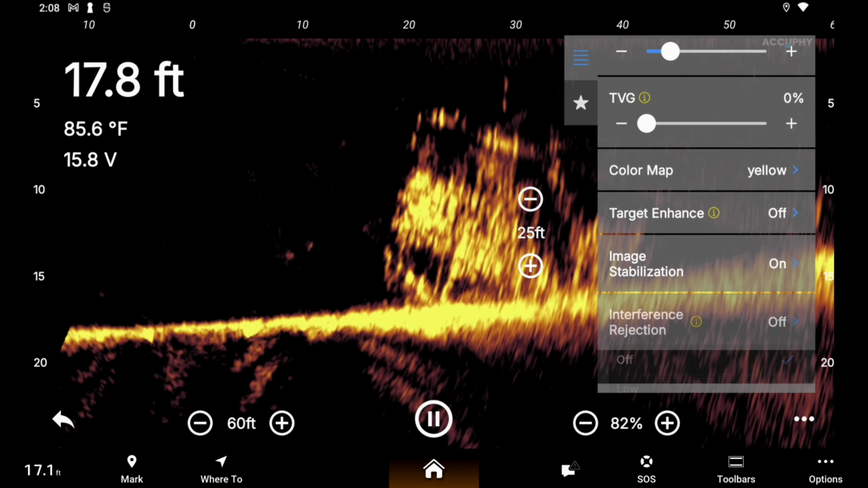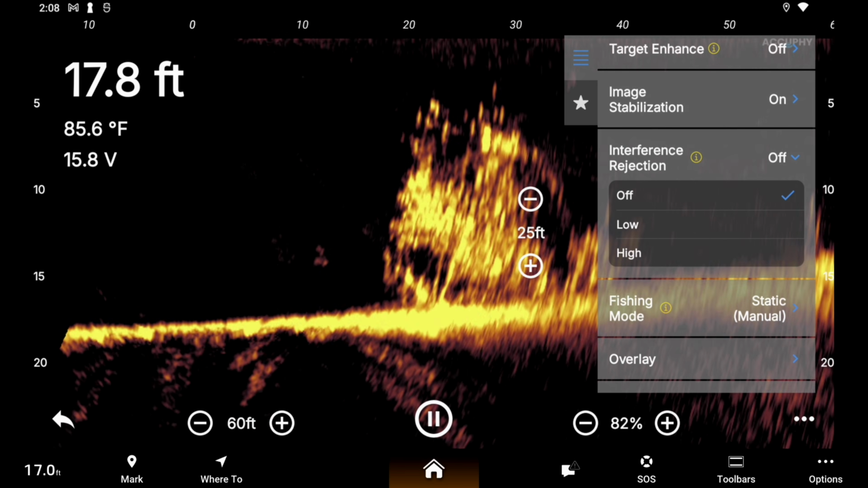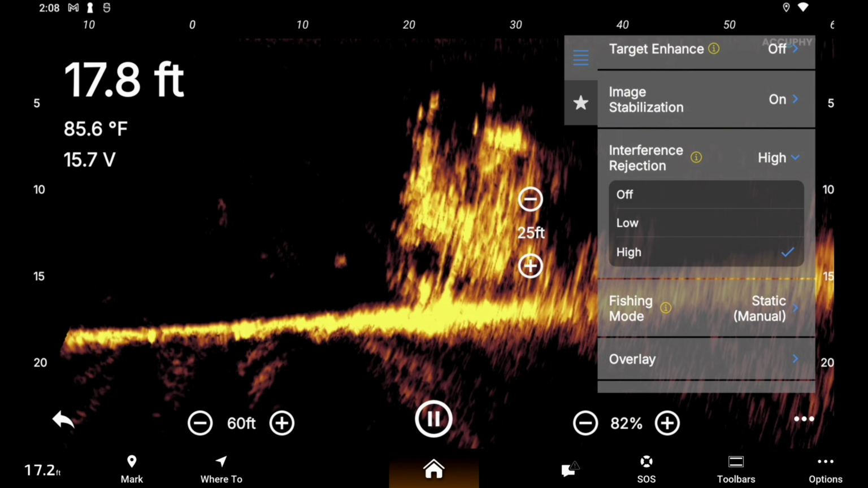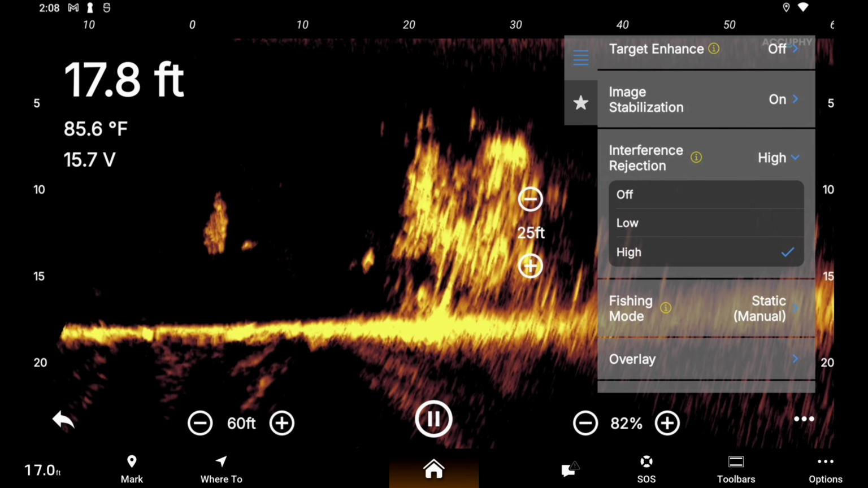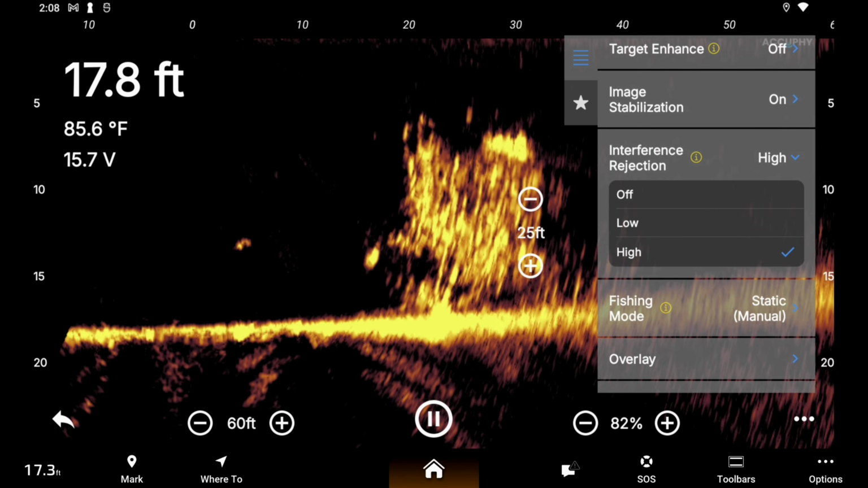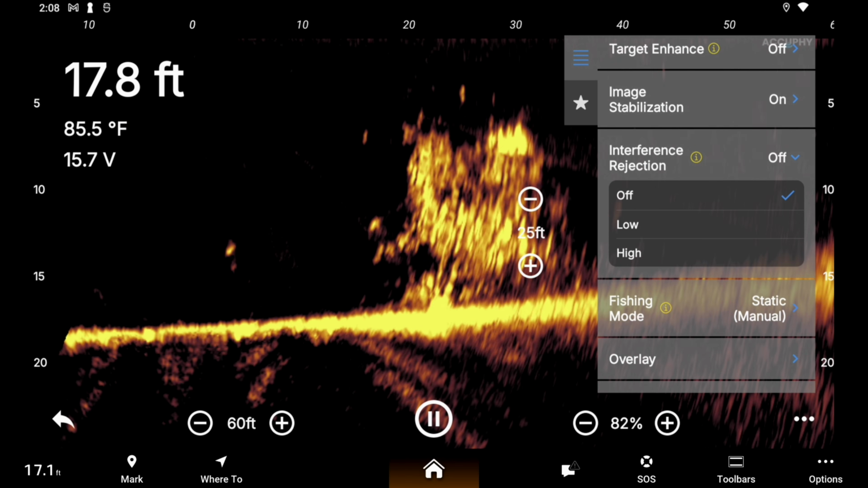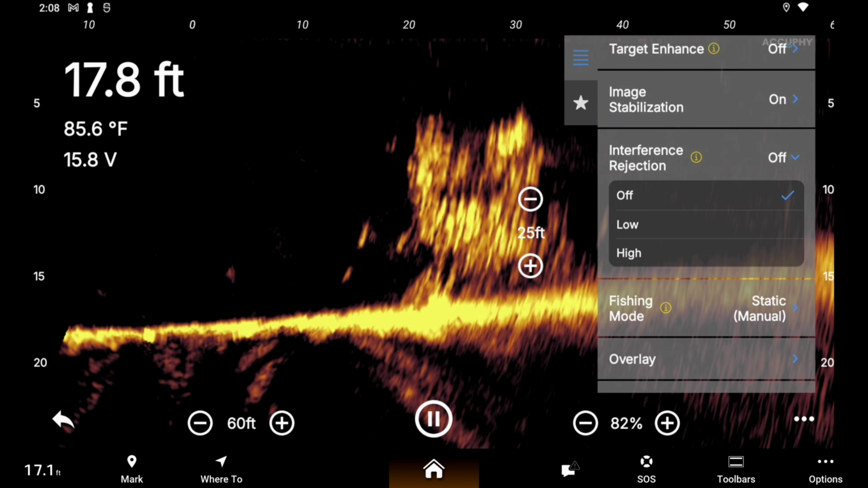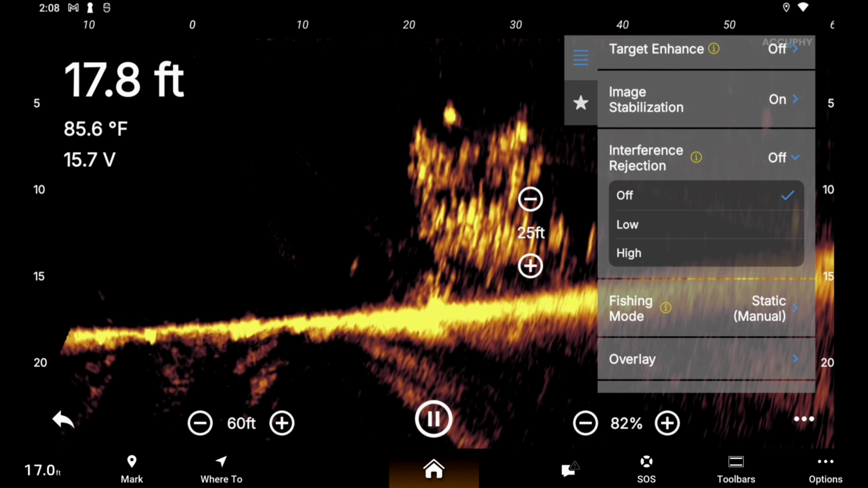Interference rejection. Okay, if you got transducers or a bunch of interference, you can turn it on. There's low, there's high. I think there's nothing around here right now to where we got to worry about. I've got all the transducers turned off, so I'm going to turn that off. So we've got the fastest screen we can get, because when you start turning all that stuff on, it does slow stuff down.